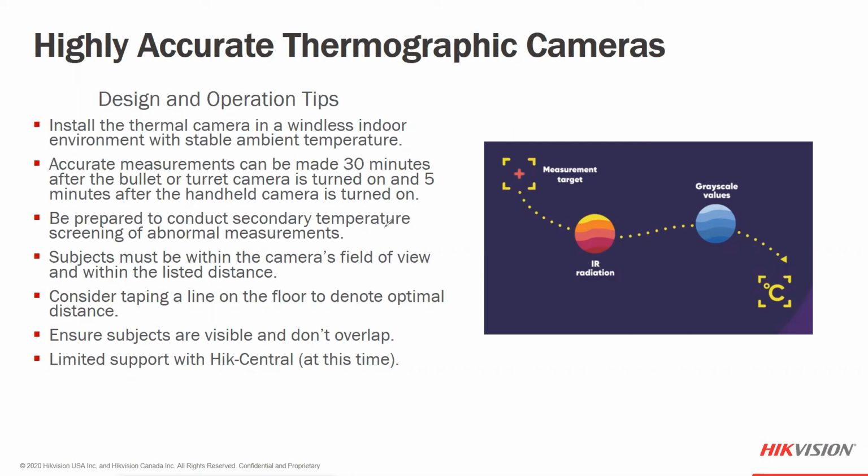Of course, your skin surface temperature can vary as wind blows across your skin, or you're in direct sunlight. All of those things can actually affect the skin temperature measurement. So we do recommend it as an indoor application. And we do recommend that they walk in through a queue or an area, maybe a turn to the right or turn to the left as they walk in, and walk past the camera.